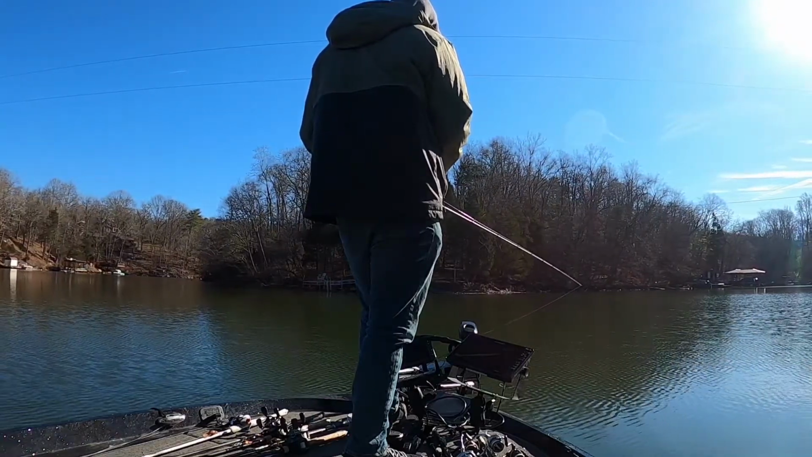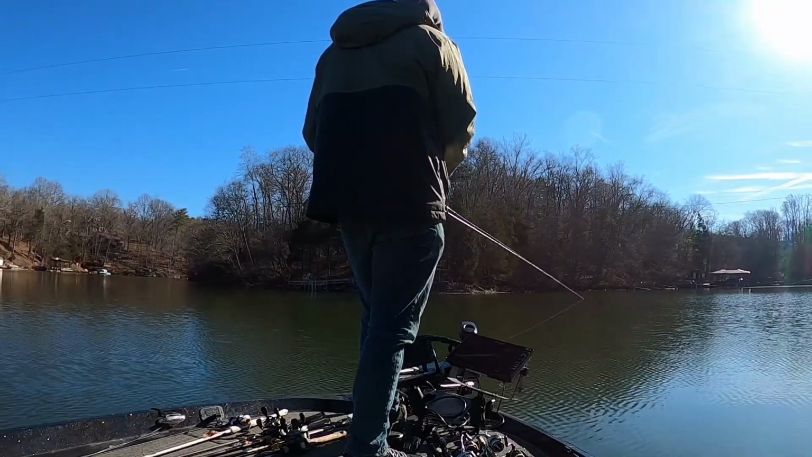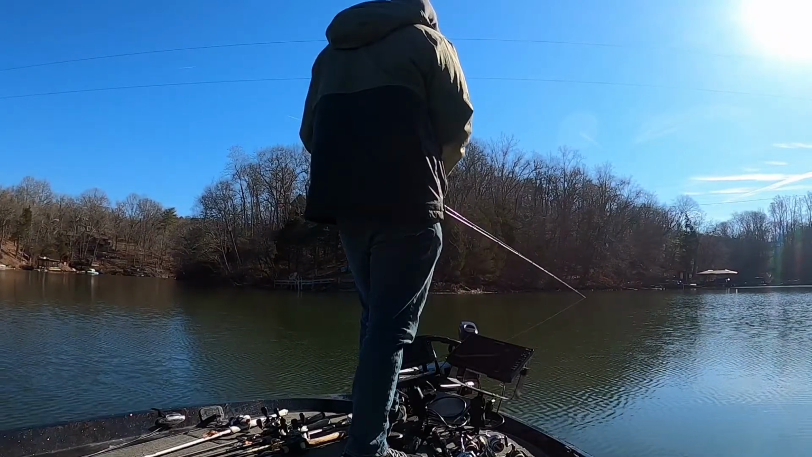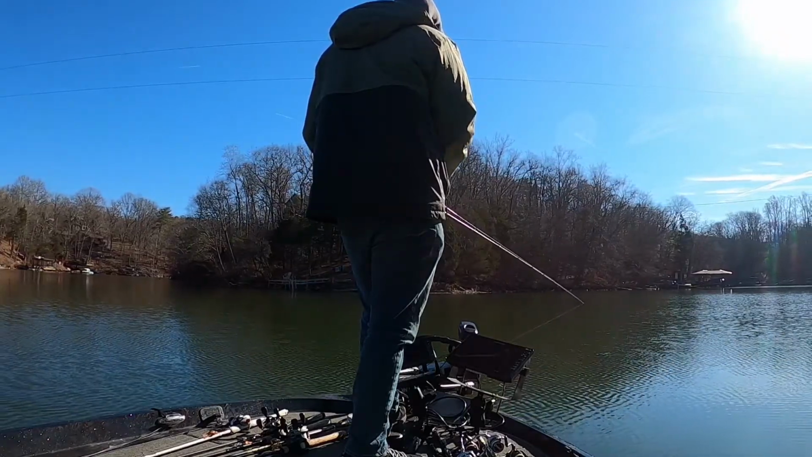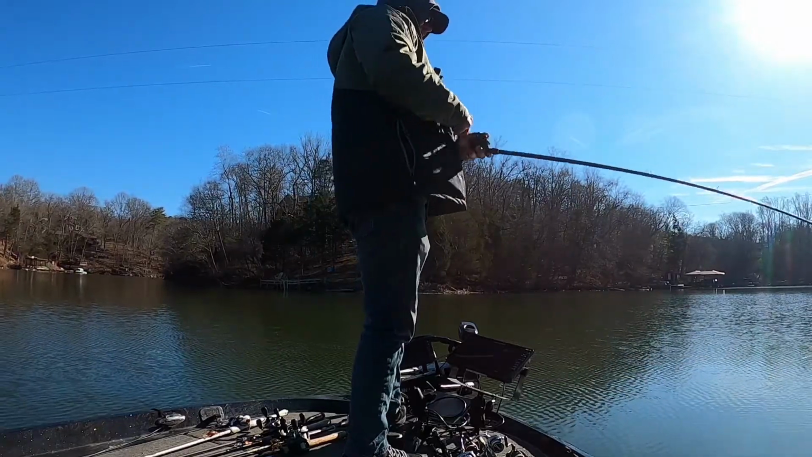Looking at this angle, you can see that I'm barely moving the bait. I'm just barely turning the reel handle. And it's because it's on a deeper slope and I'm trying to keep the bait close to the bottom near the fish. After tracking the bait for a while, the fish finally commits.